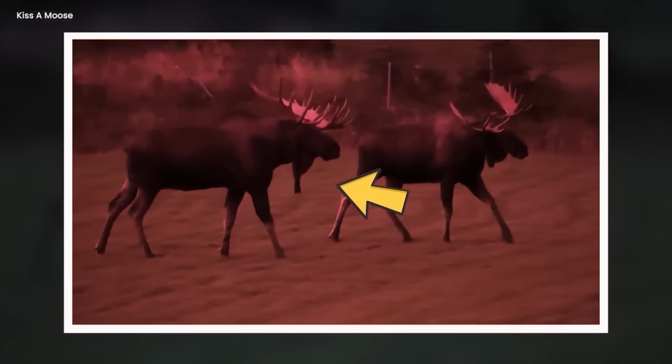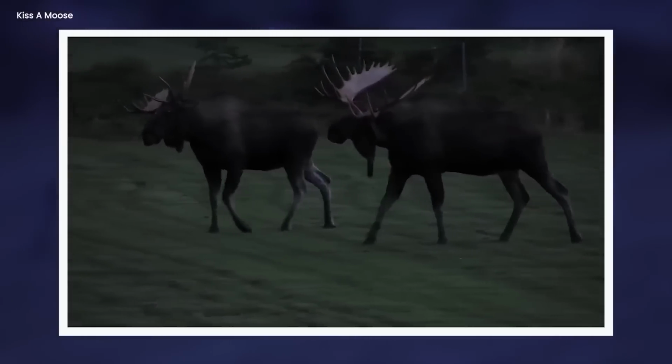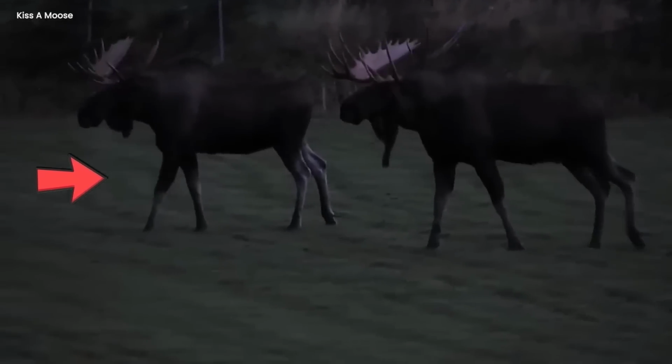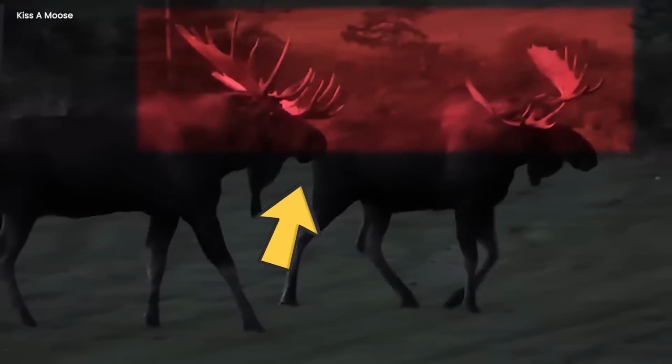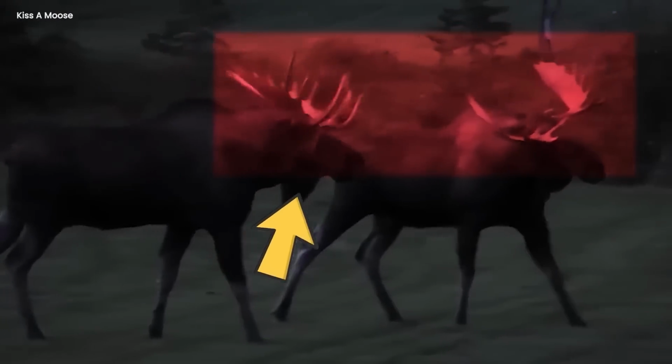Also, a growth of skin hanging from the neck. It is other than normal. It grew very large. These moose were no common sight. They moved in a way that defied the usual, a rhythmic mystery that left no easy answers. Their large, distilled horns protruded like ancient artifacts, carrying an aura of curiosity.